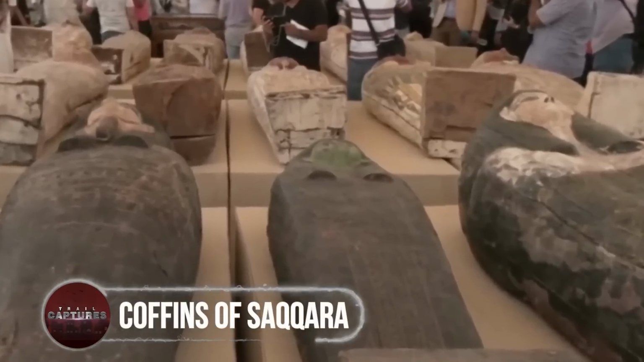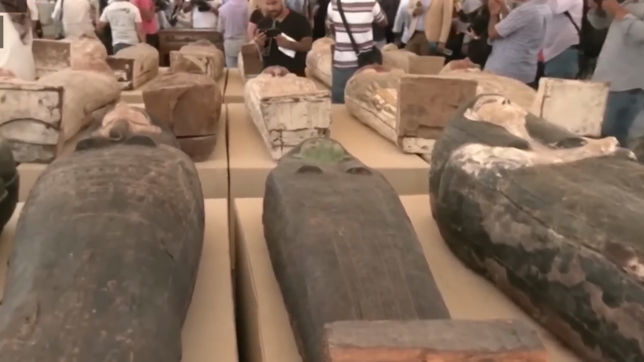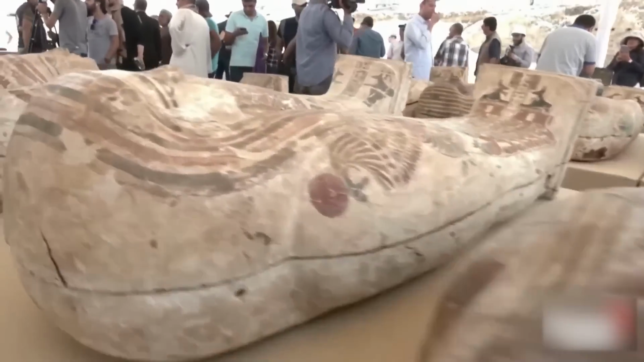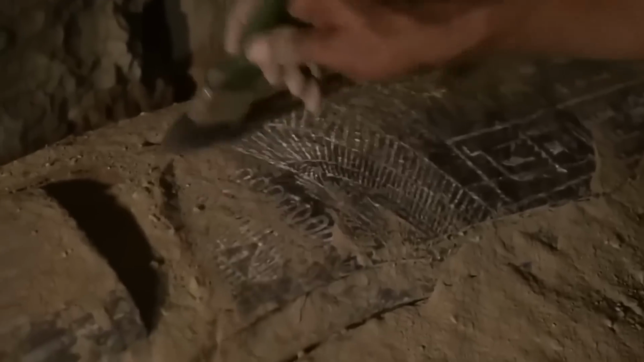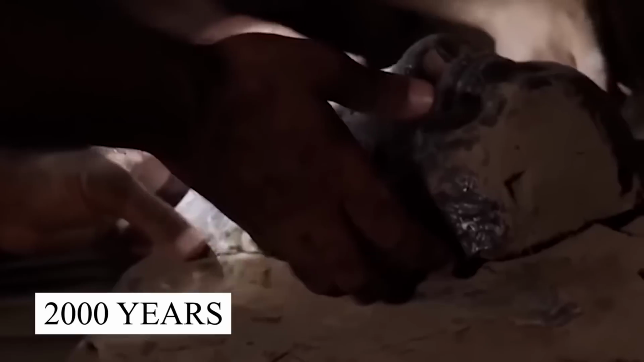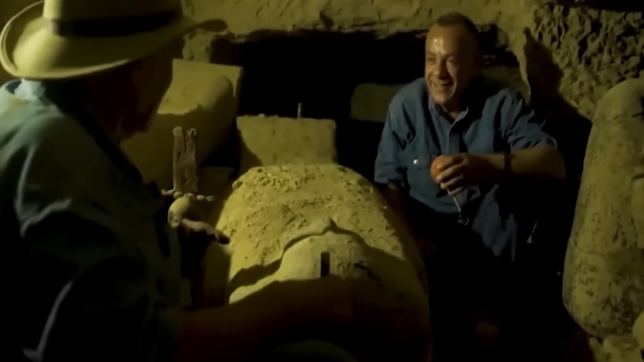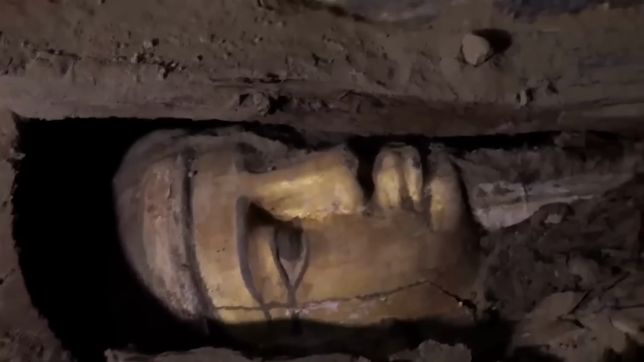Coffins of Saqqara. Found inside the tomb of Saqqara are buried the rarest and the most fascinating coffins. An archaeologist was shocked when he accidentally found a chamber of huge figurines that were buried there about 2,000 years ago. And when they went inside, the archaeologist was surprised to see hundreds of them placed inside the chamber.